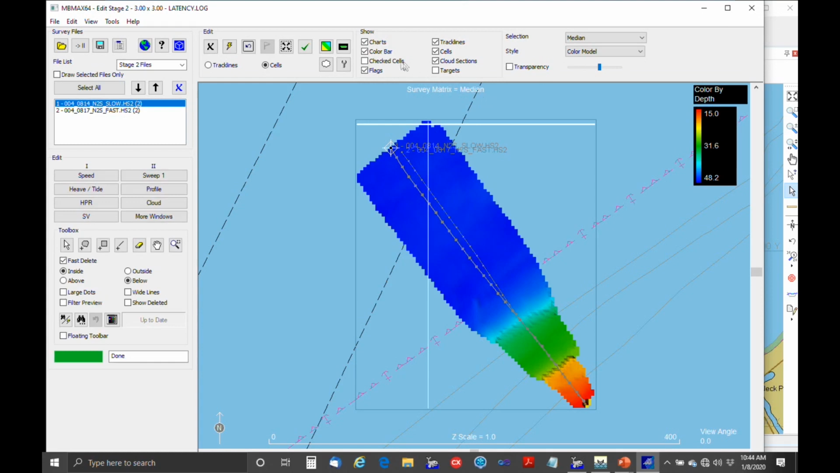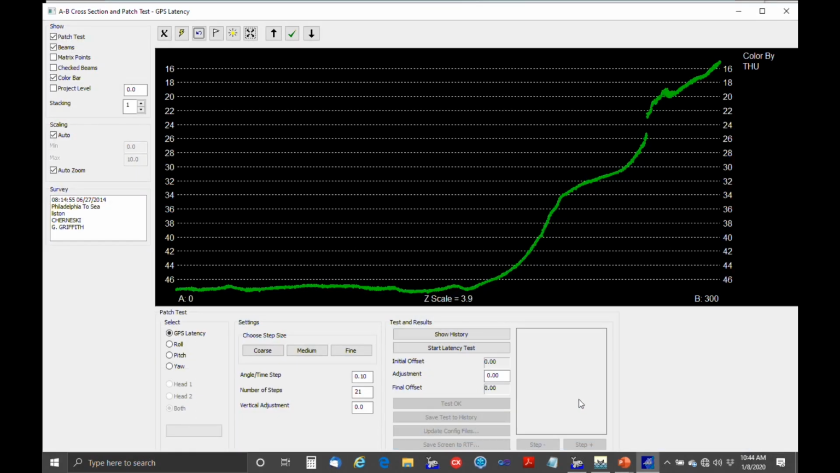The alternate method is to do it yourself. You just click on the tool. And there we go. We end up with pretty much the same thing. So two ways of doing this.